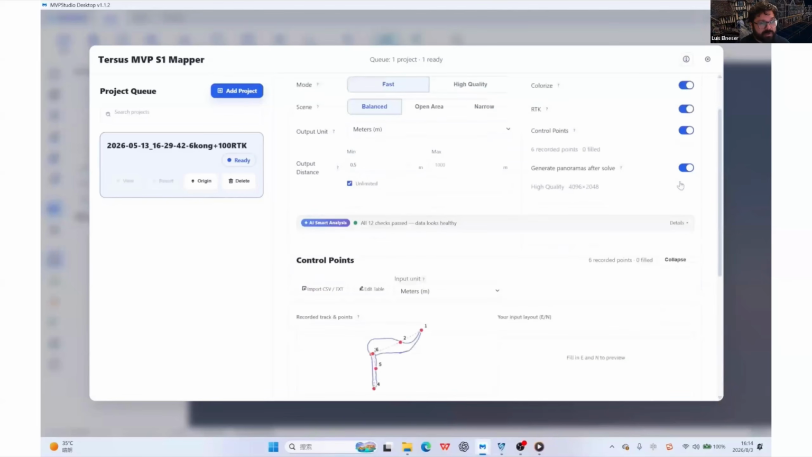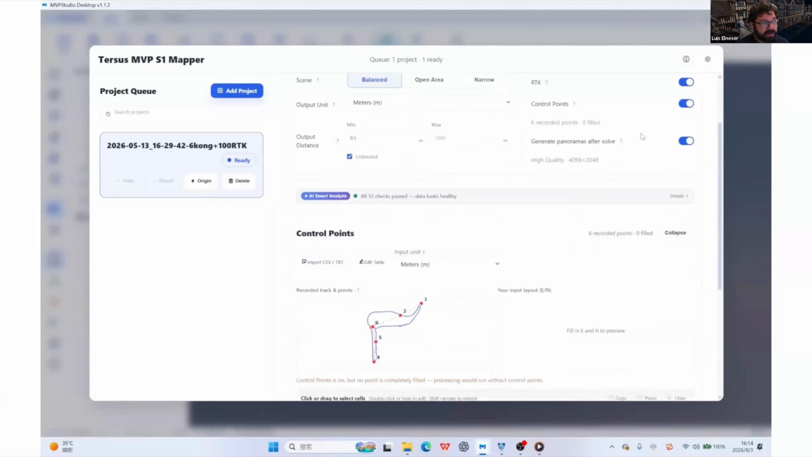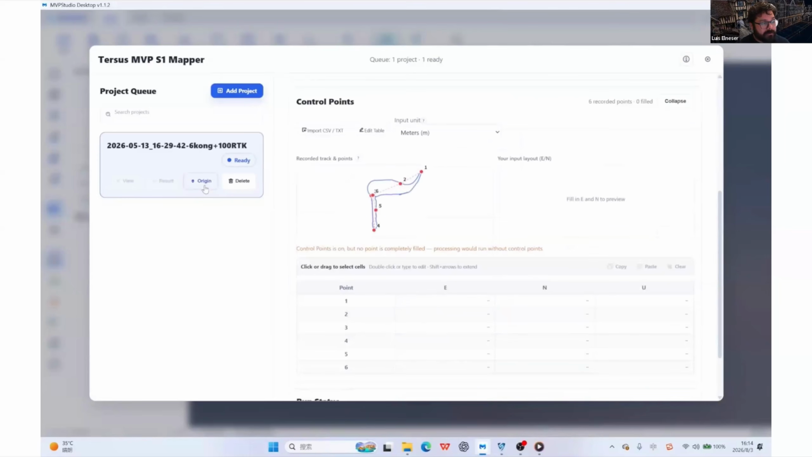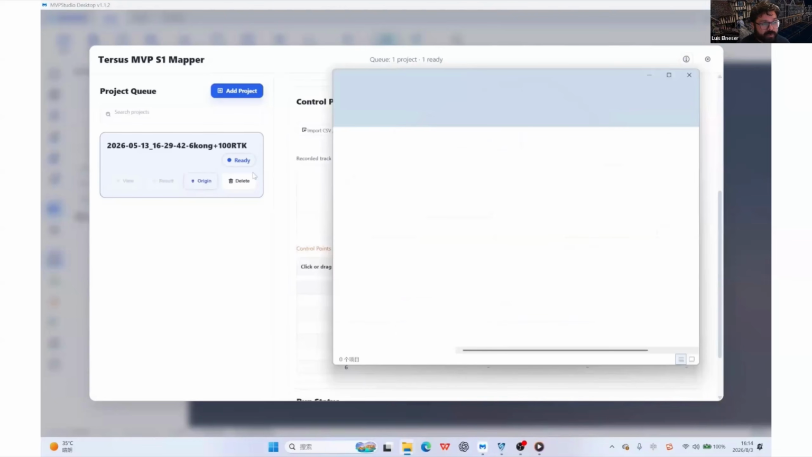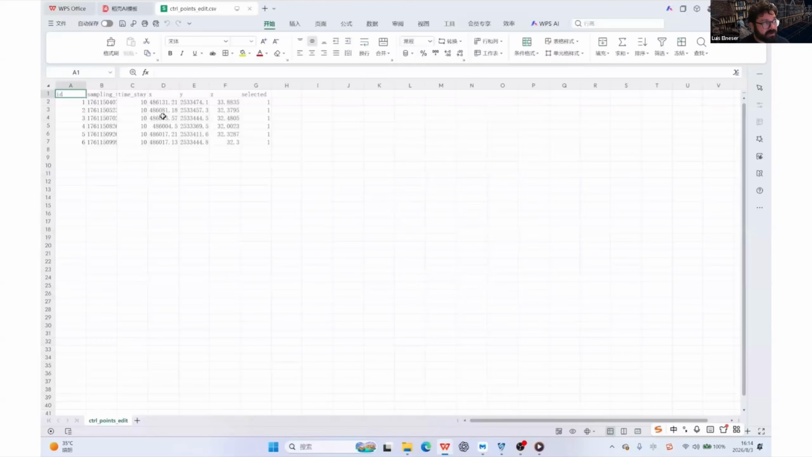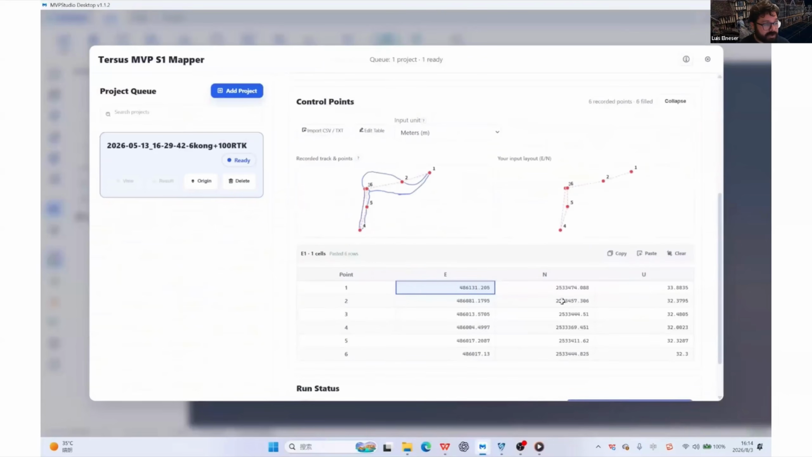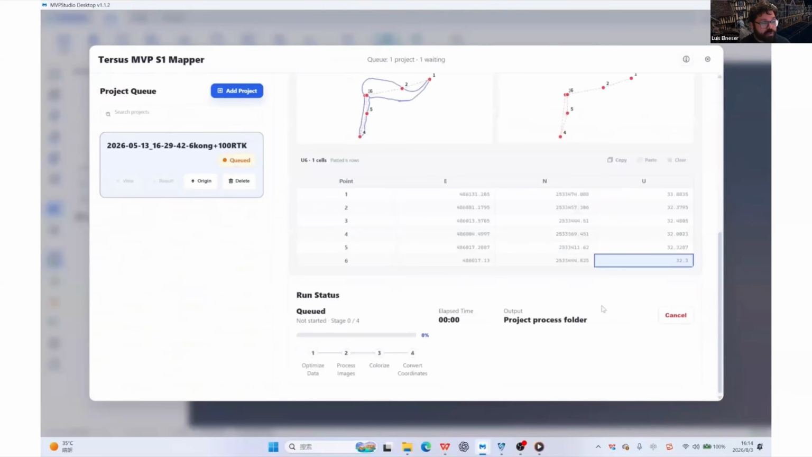We can select if we use control points or RTK, if we colorize or generate panoramas. For control points, we can input directly a list of control points in a text file or a CSV. We just have to be mindful of the order of the coordinates: easting, northing, elevation in this case. These coordinates are only to reference the point. There is no coordinate reference system at the moment. We will do that later.